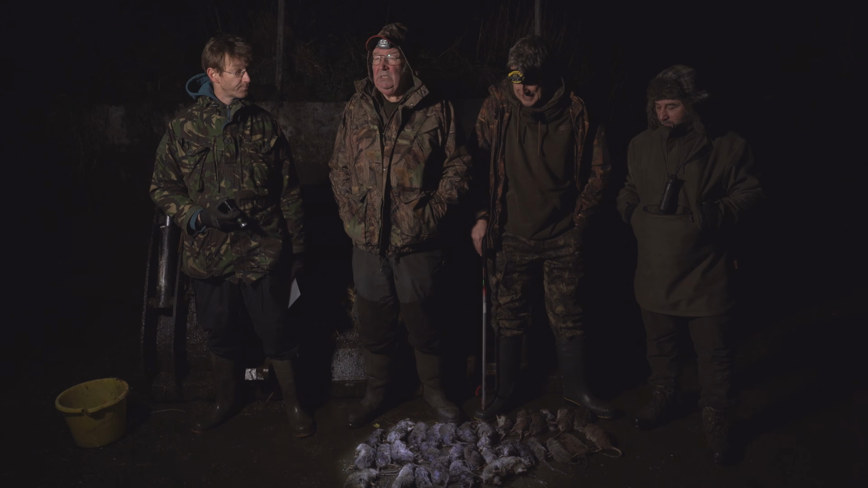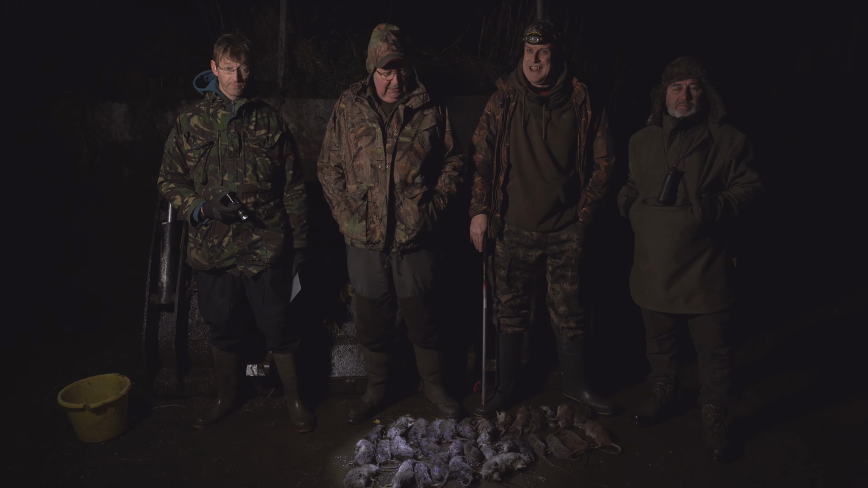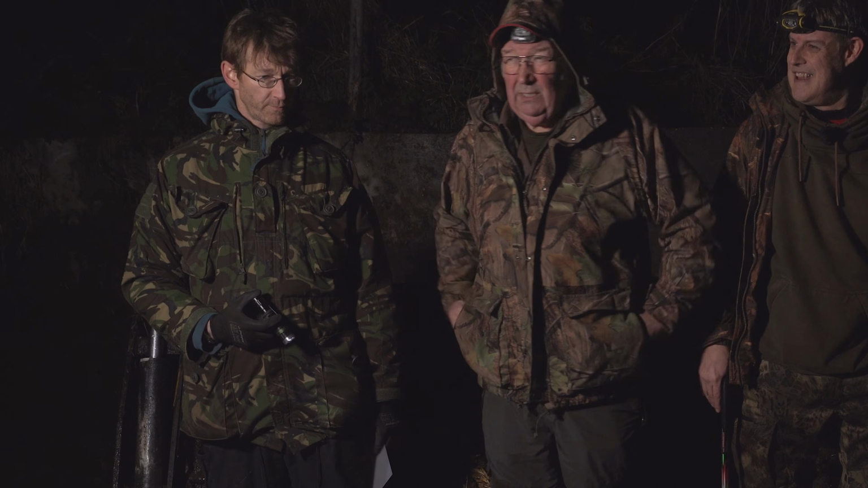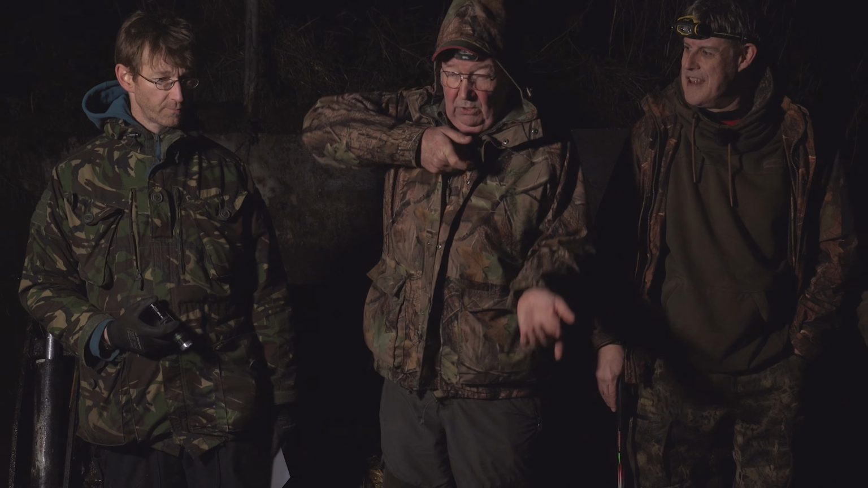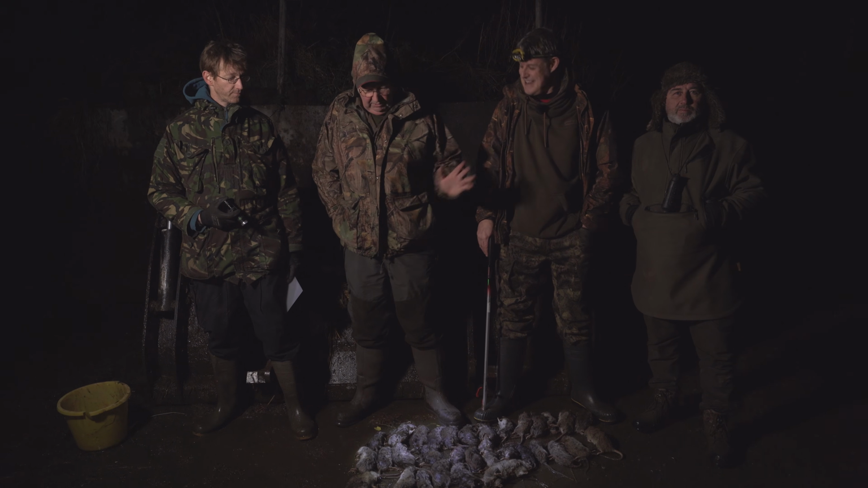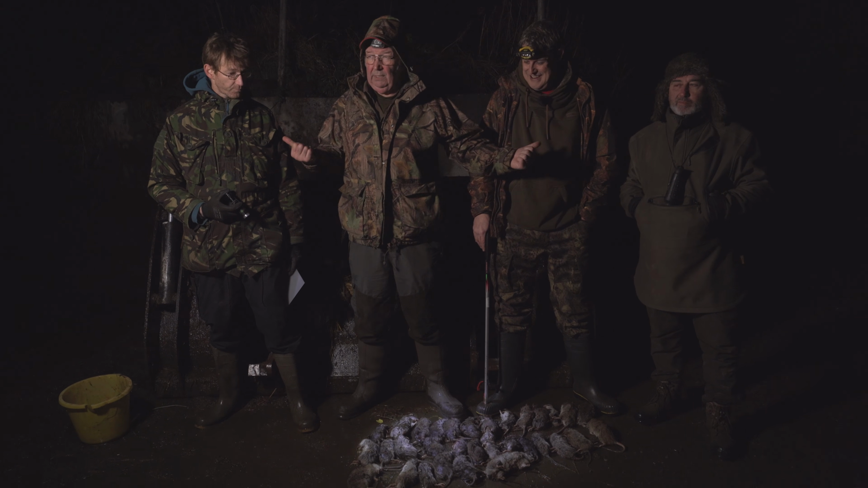Plenty. Yeah. Once again, the thermal gear proved its worth. So did the Ultimate Sporters. Some of these shots were almost at your feet, others were at 30 yards, and having rifles that fit you, absolutely brilliant. Pellets worked a treat, everything came together tonight, but mainly these two guys here.